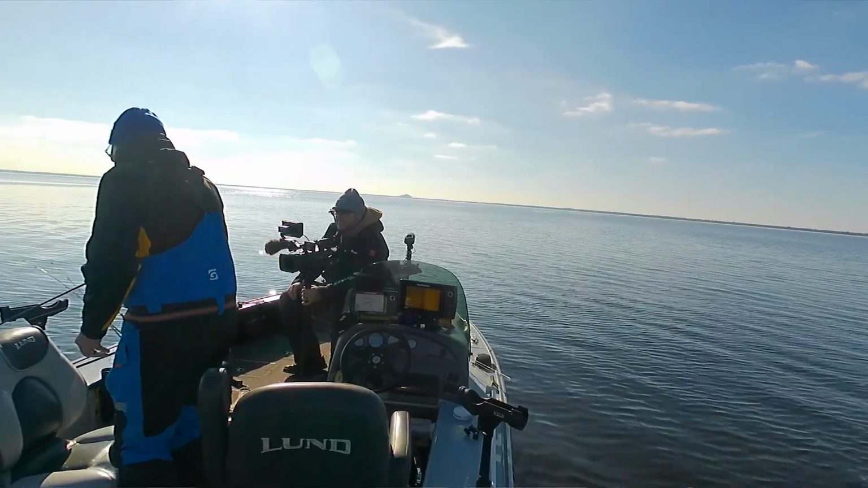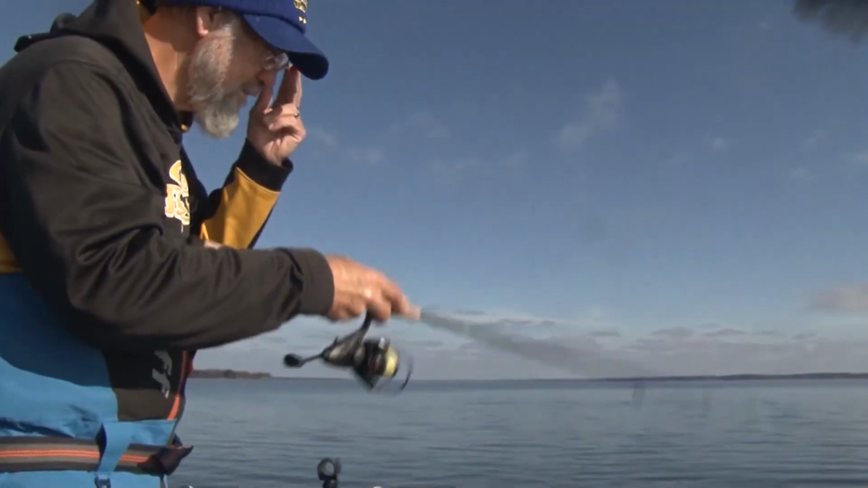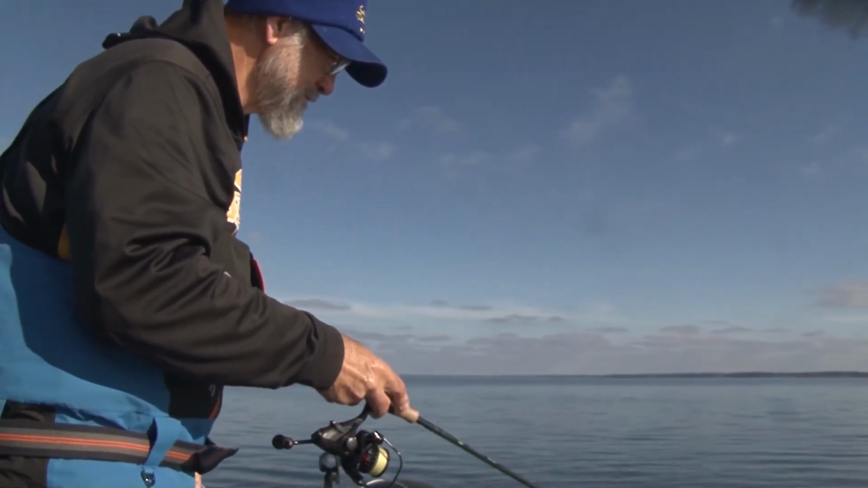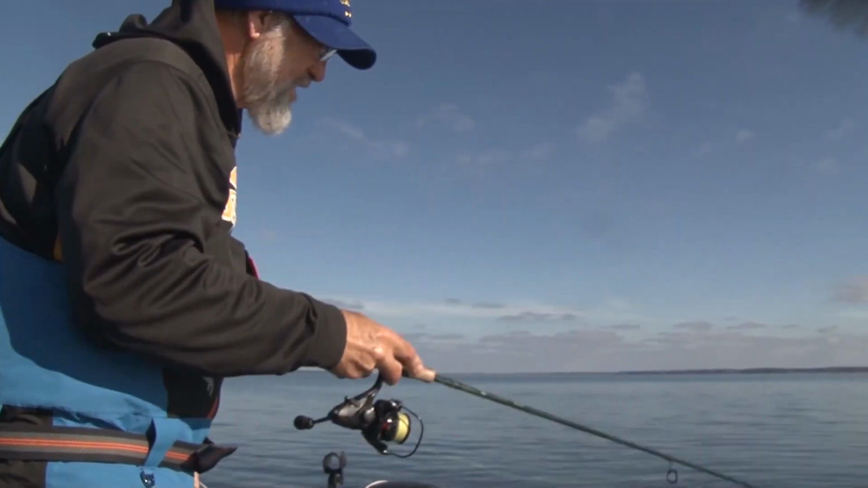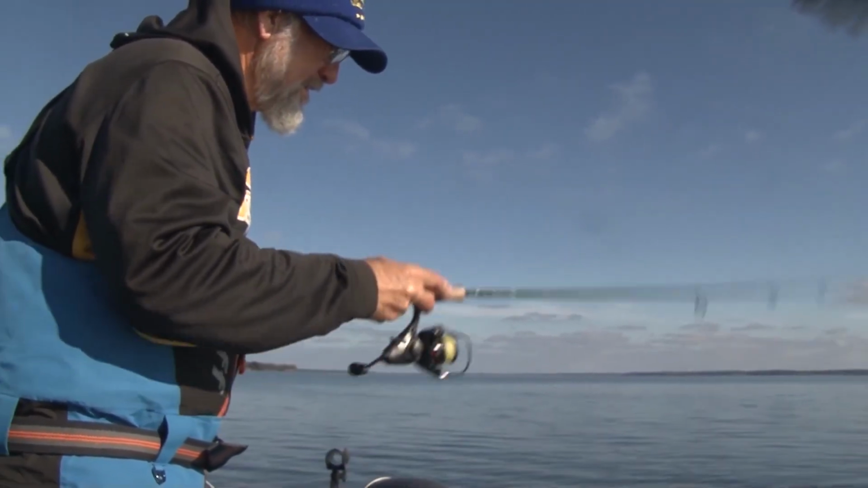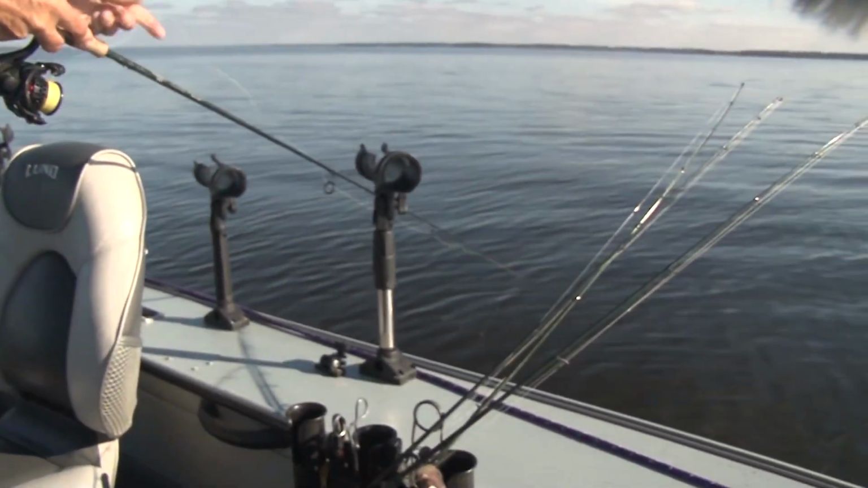I've got some rod holders here. I just drop it down. We're fishing deep, so we're in 30 foot. Just dropping it straight down. With the high-vis line, you can tell when you hit bottom. When it's calm out, it's a lot easier. So now I'm on bottom. I just reel in the